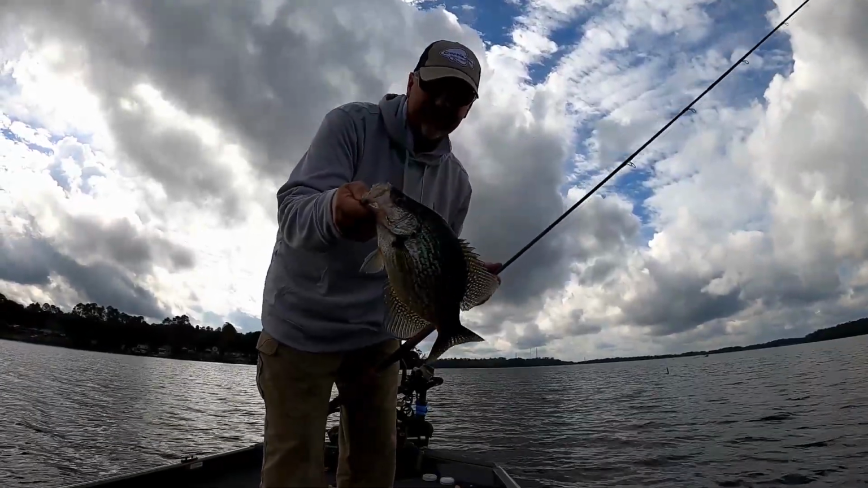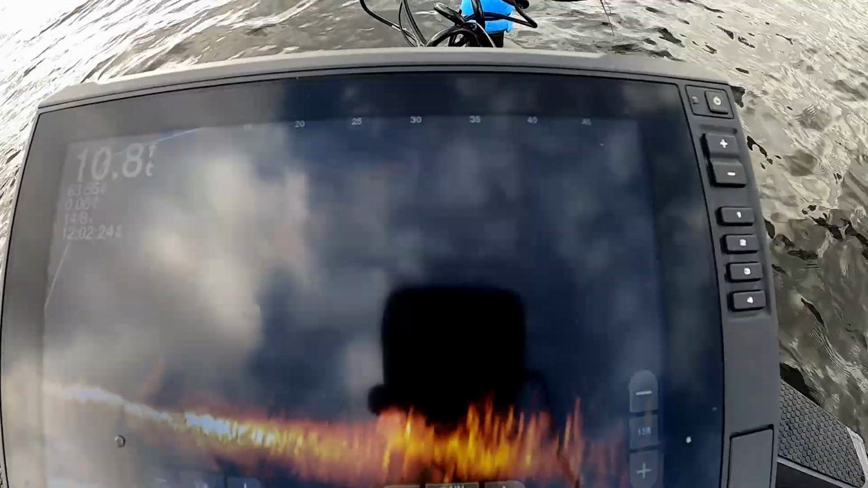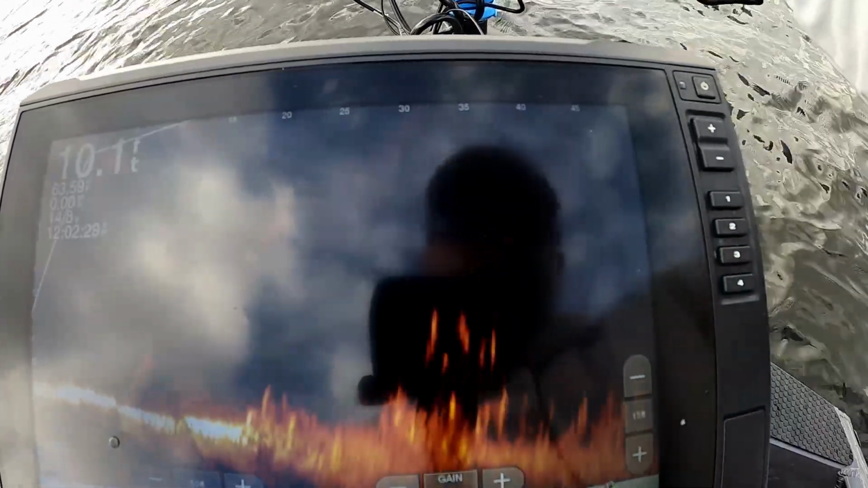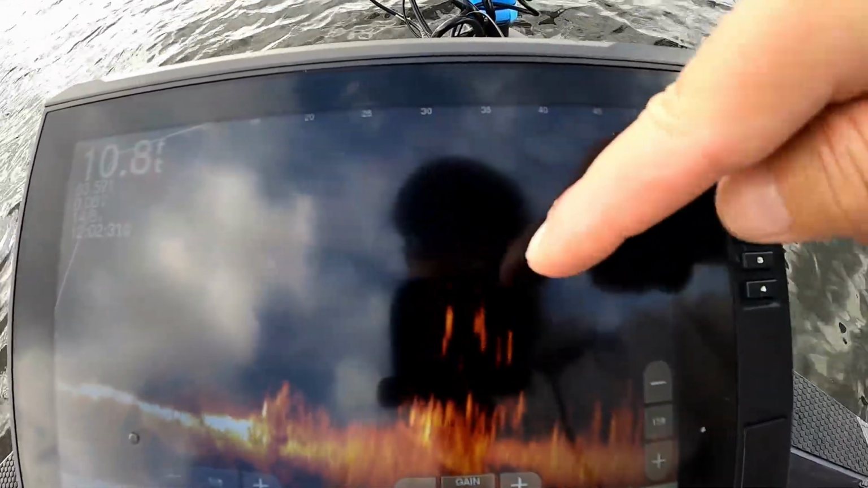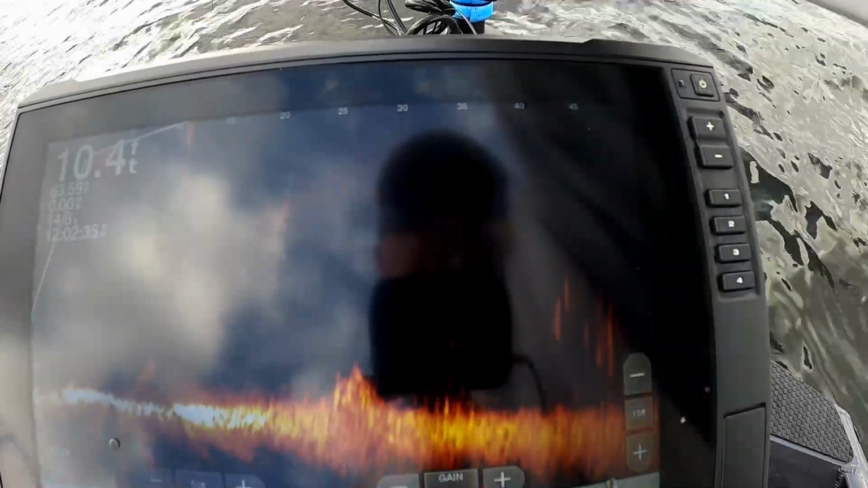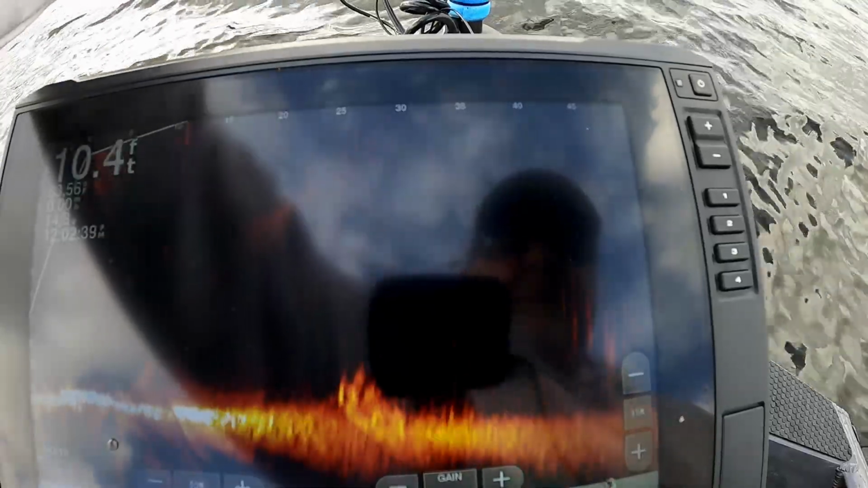Let me see if I can show you guys what I'm doing. Alright guys, I know the glare is pretty bad. There's the fish right there. Some of them. There was a great big school of them. And there's some way out here. Way over there.